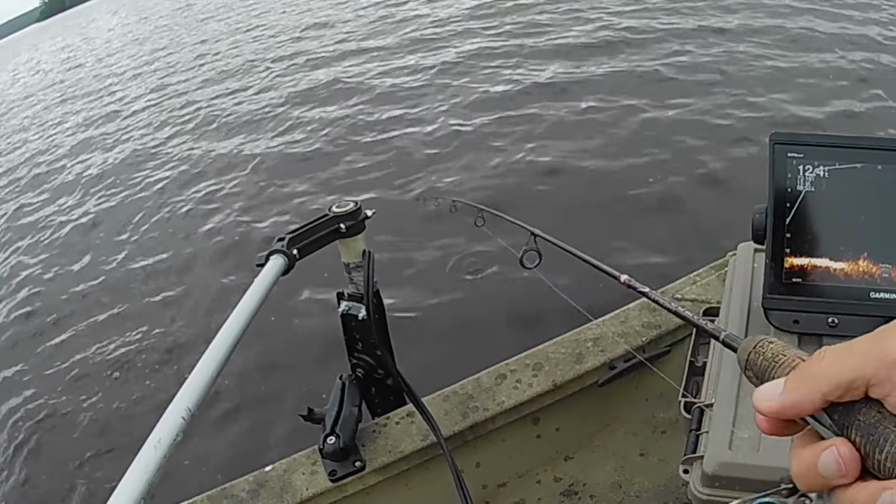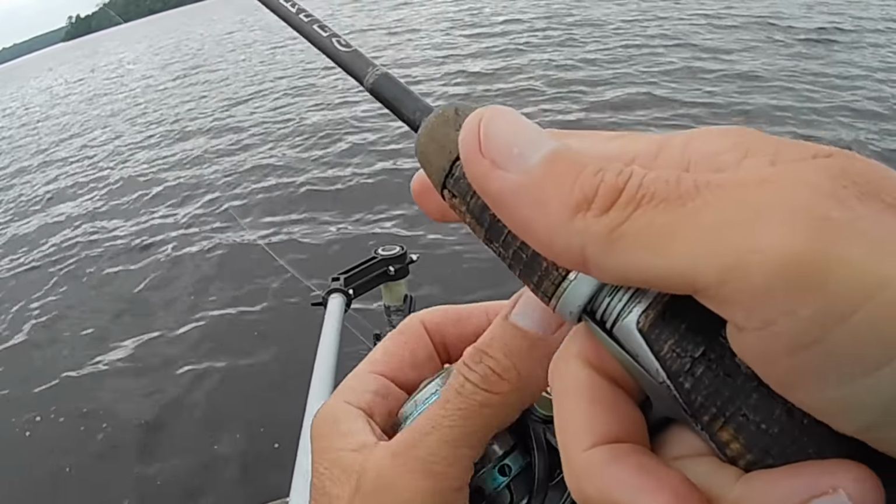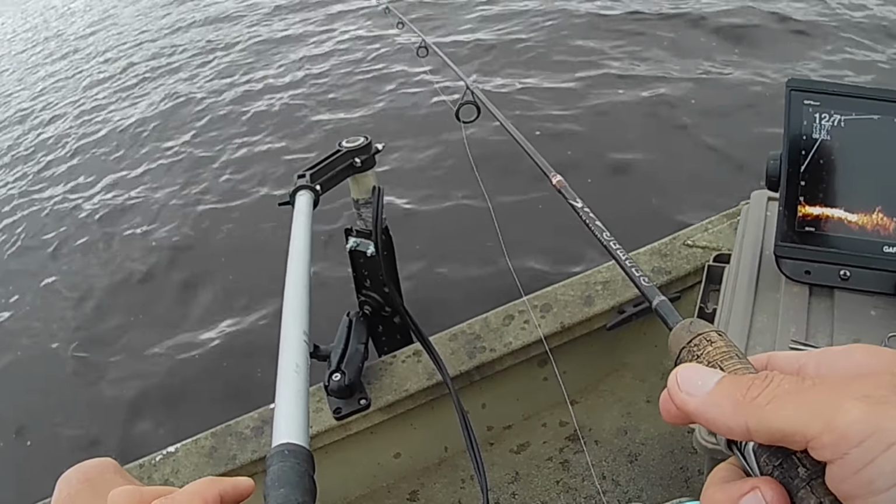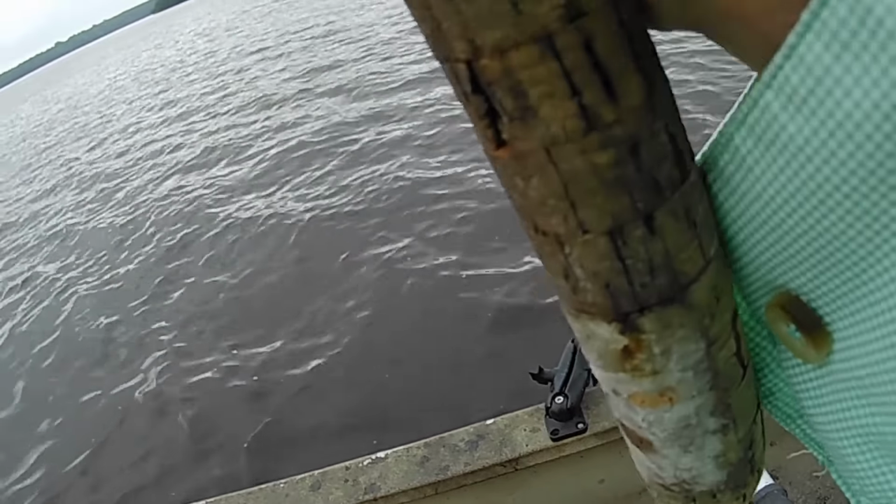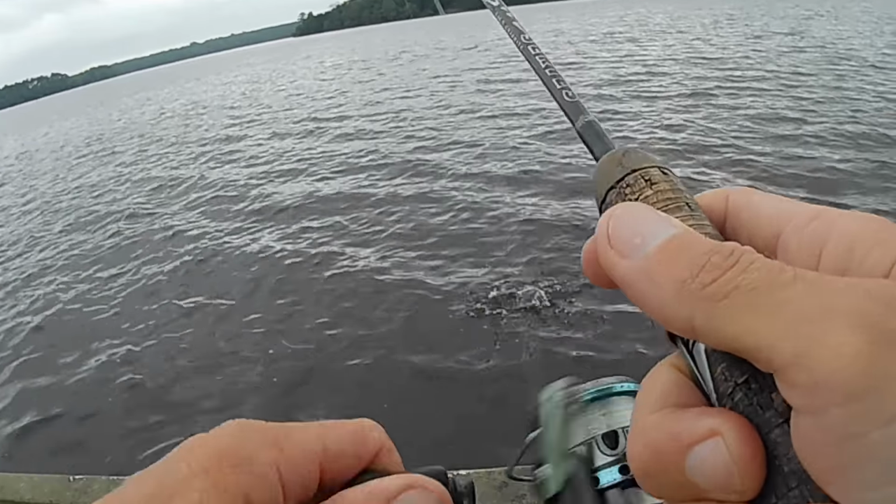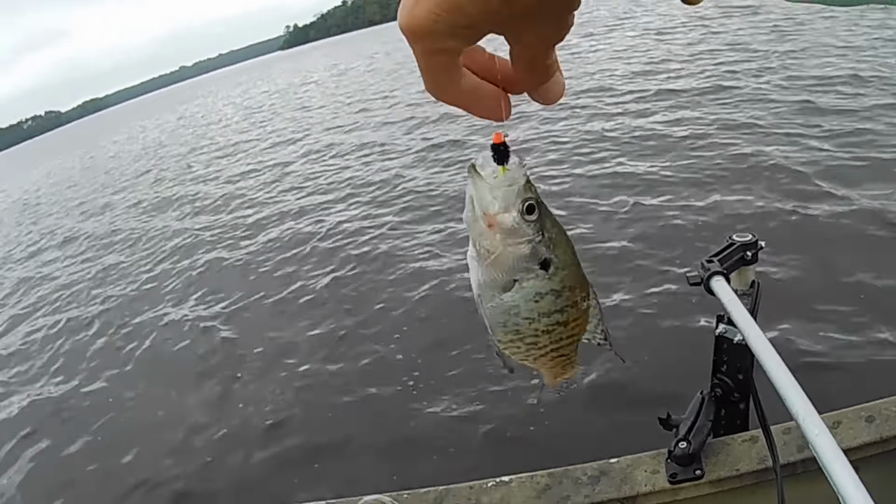I still see that, when I caught that other one, that last one there, another fish came up and kind of started moving around, maybe looking for his buddy, I don't know. There's another one. Look at that. I made 4 casts, 3 fish. Another small one though.